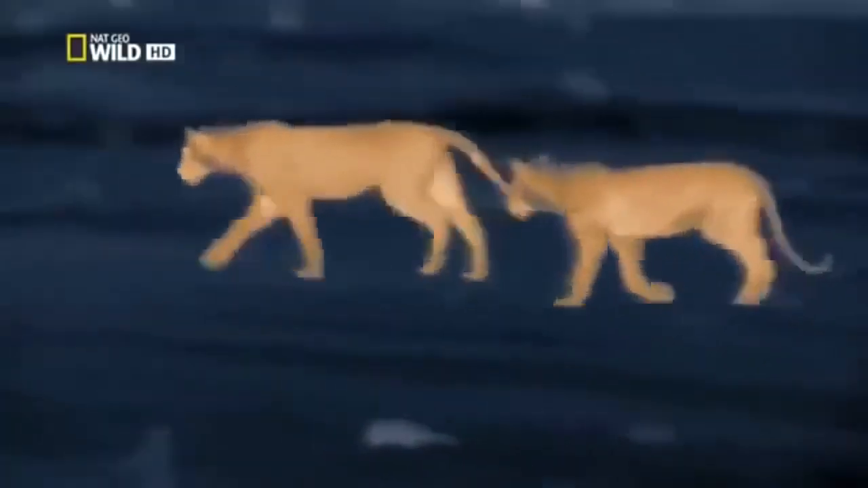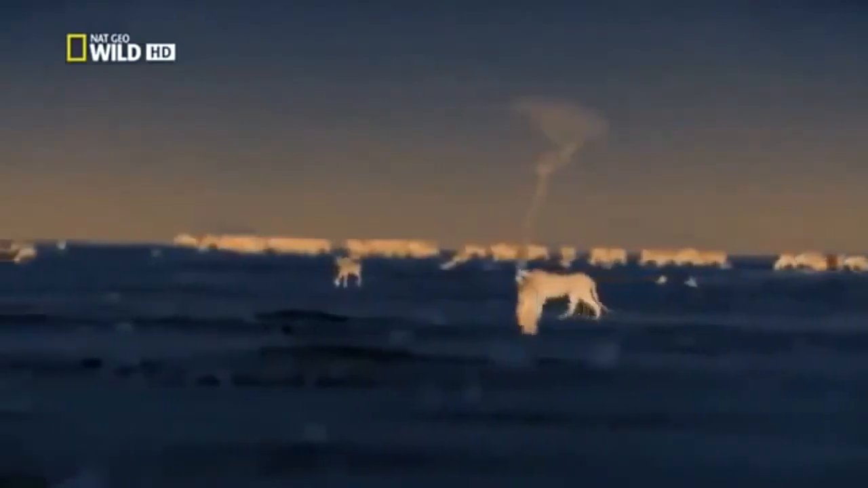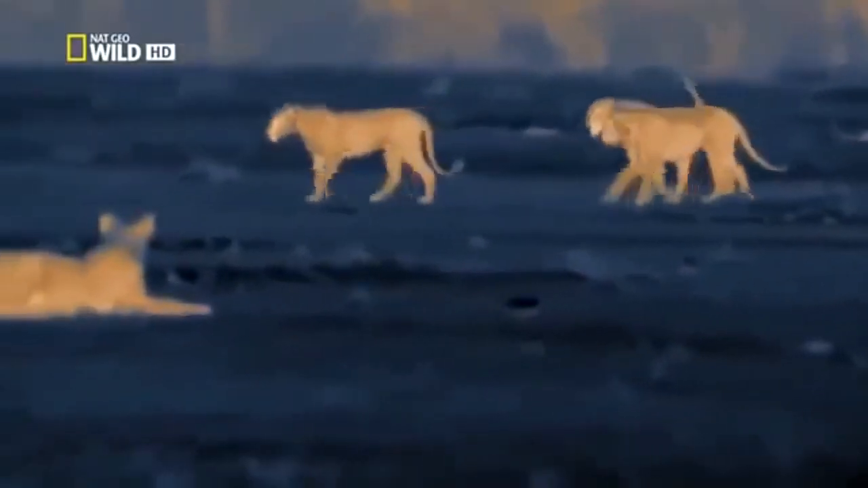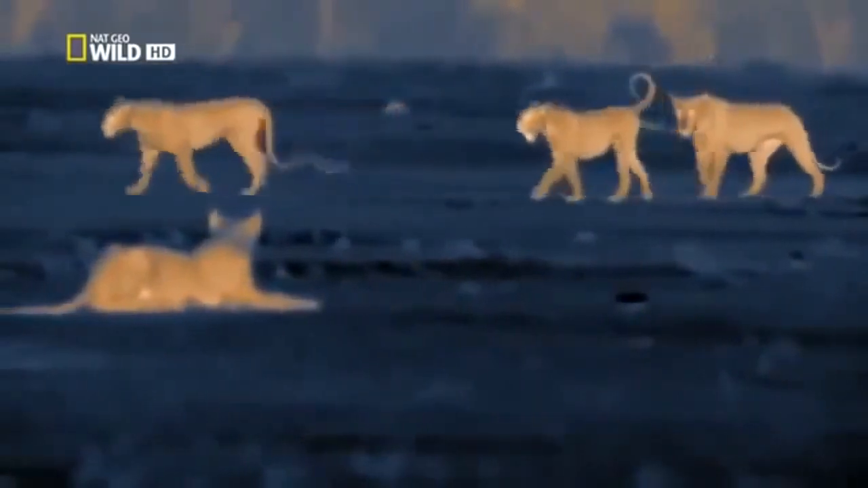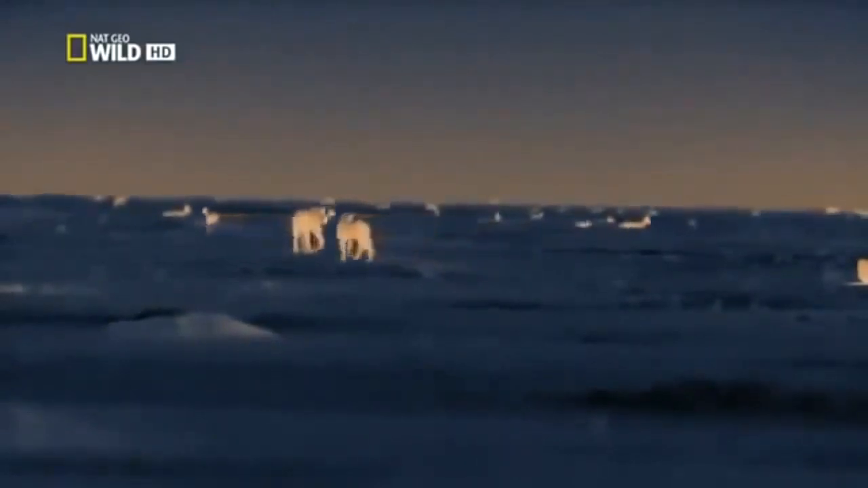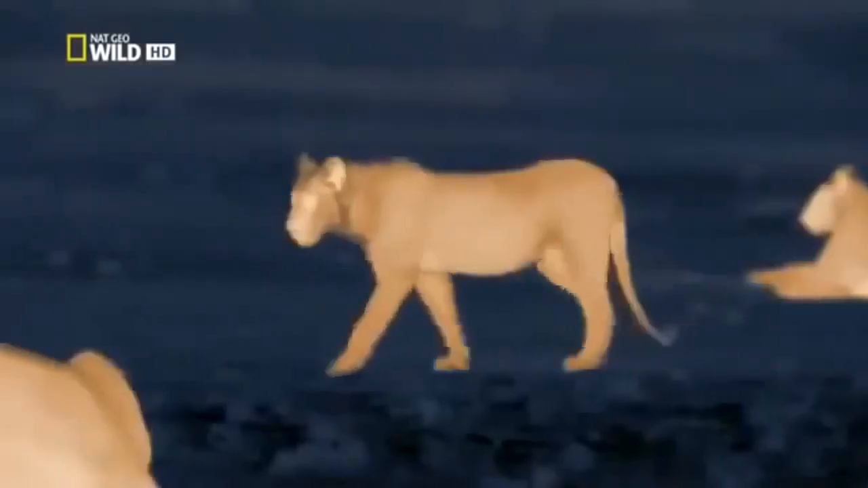14 months old, they already look adult. But can they hunt? Mum hangs back, perhaps hoping they'll get their own dinner for once. The sound of a herd of wildebeest attracts the cubs.